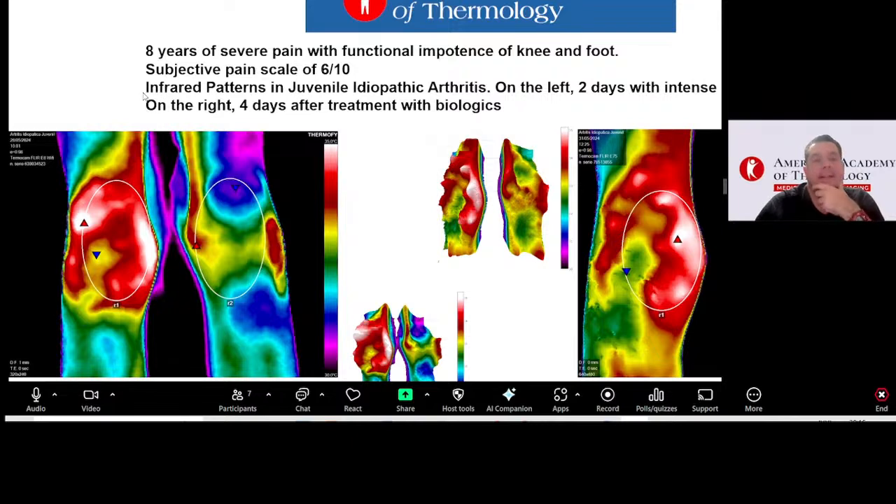The prime diagnosis is juvenile idiopathic arthritis, right knee.